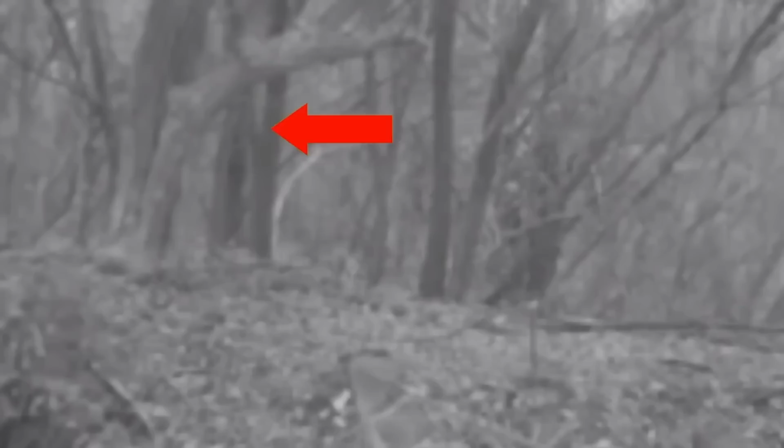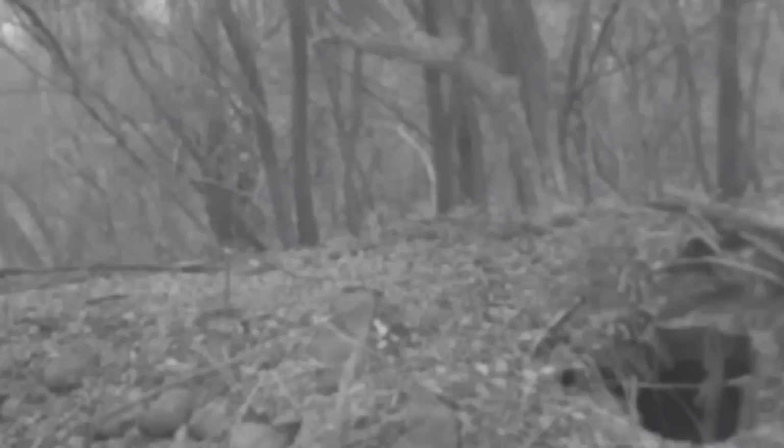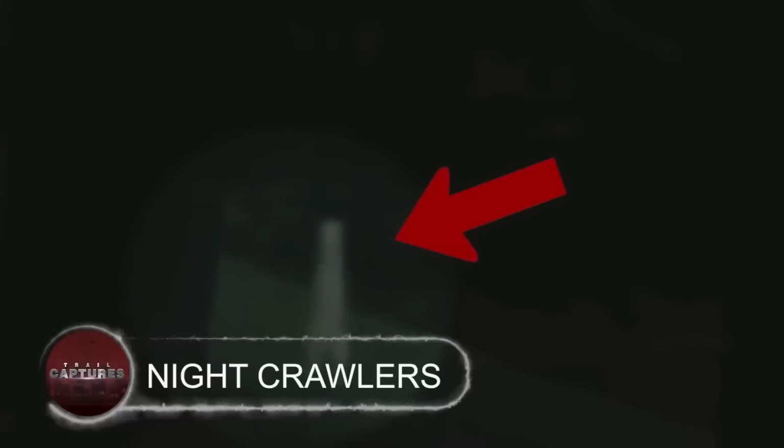So, smoke? But isn't smoke supposed to travel and not disappear all of a sudden? Then what could it be? Some cloaked interdimensional being? Or something else? Let me know what you think. Nightcrawlers.